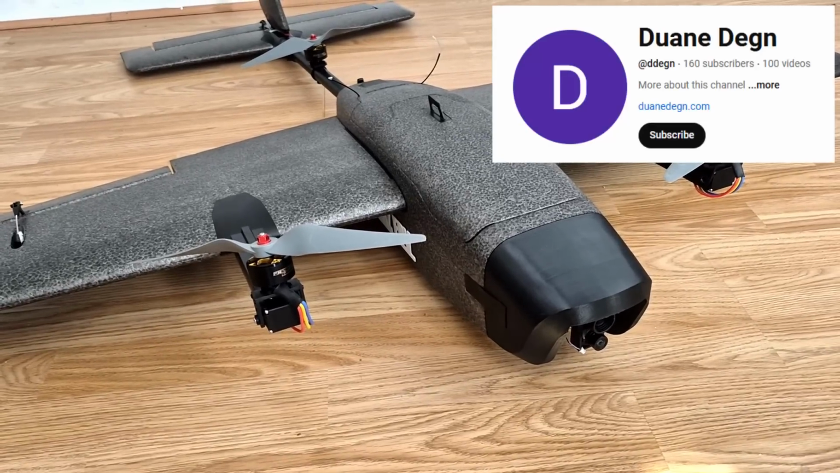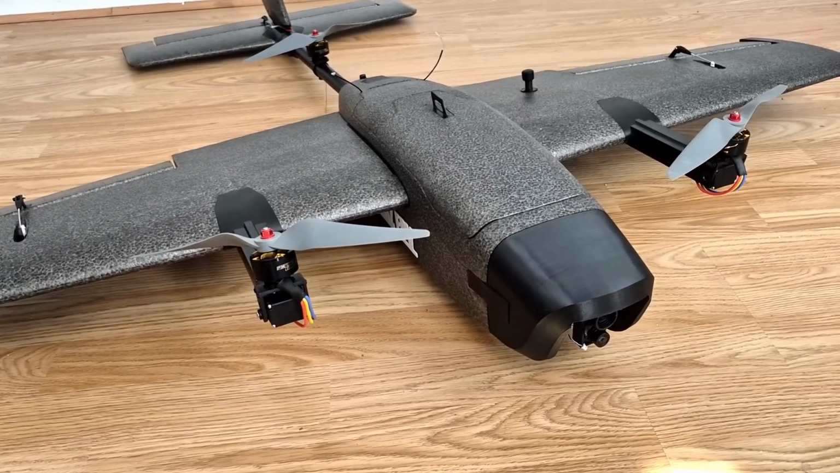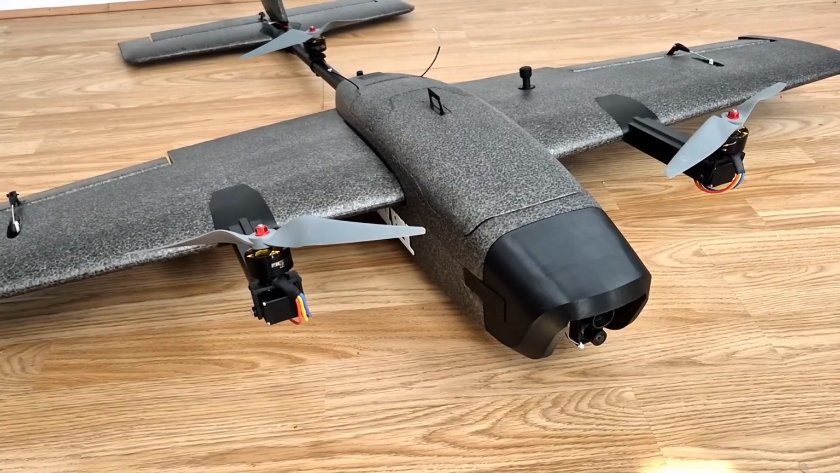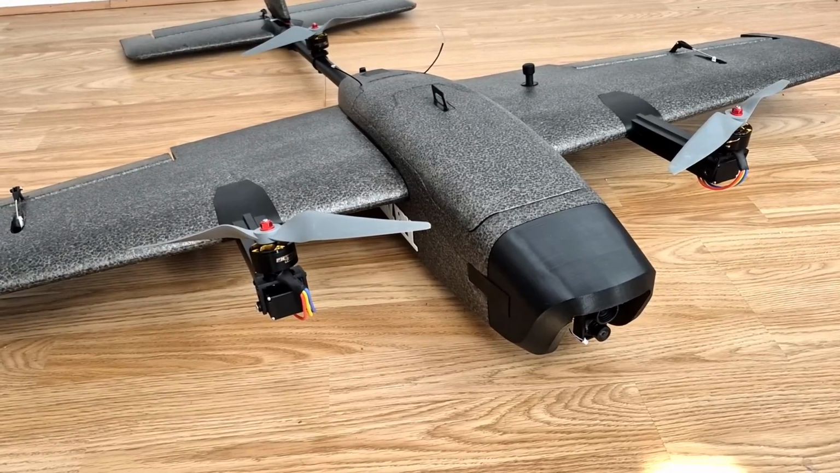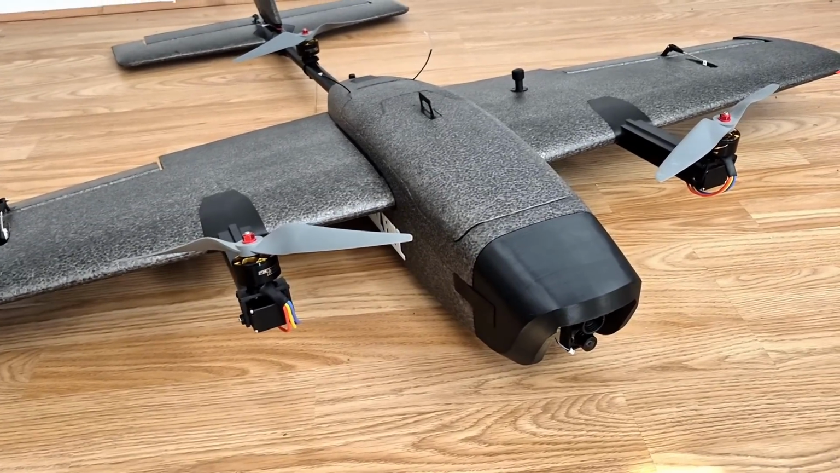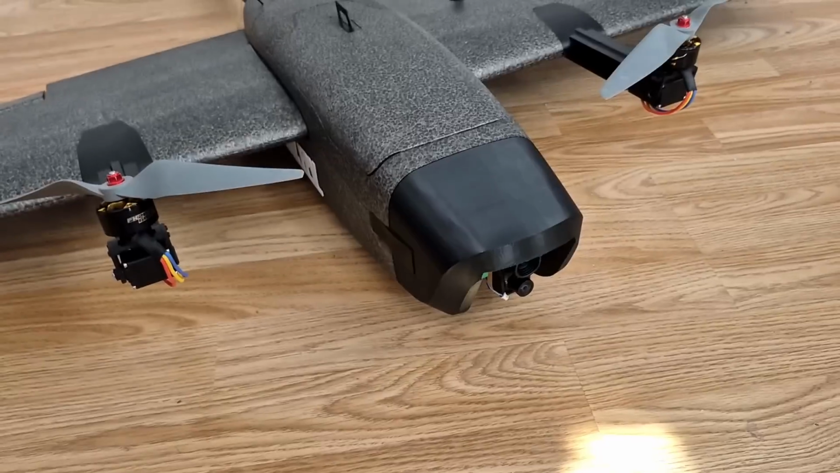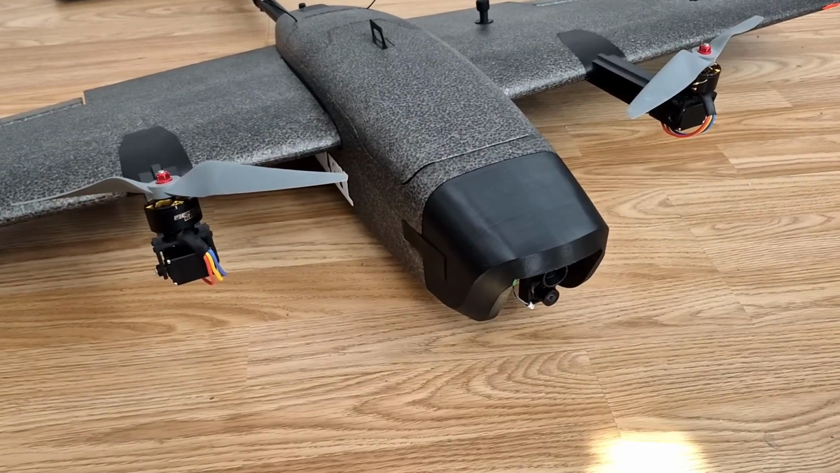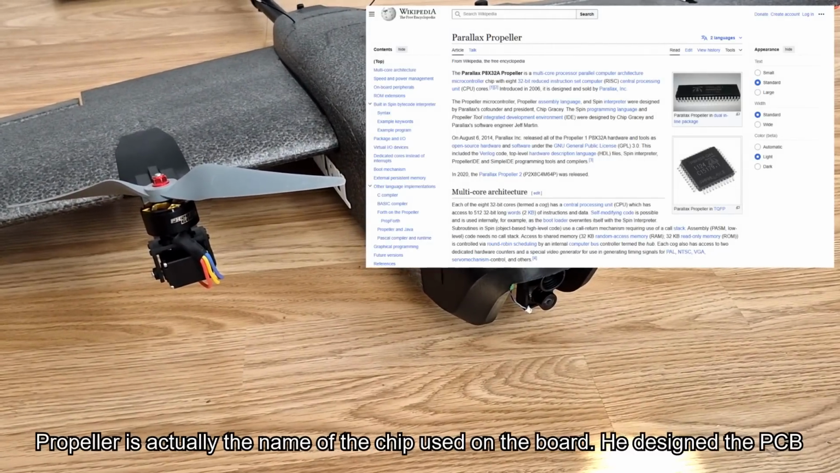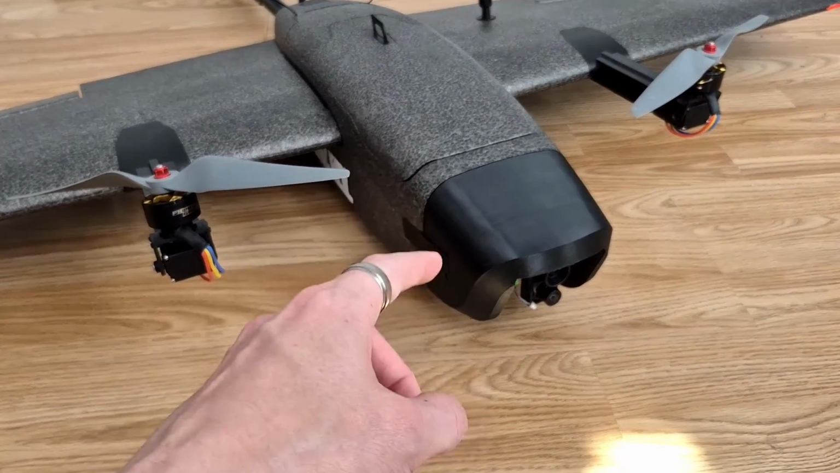However, one of my subscribers, a guy named Dwayne, who lives in America, is a bit of a genius. I think he's got previous experience in his career building custom hardware and especially a lot of coding. He ended up buying himself one of these cameras. And then he made a little microcontroller, which is called a Propeller. And then he wrote his own custom software to go onto that, which allowed him to interface with the